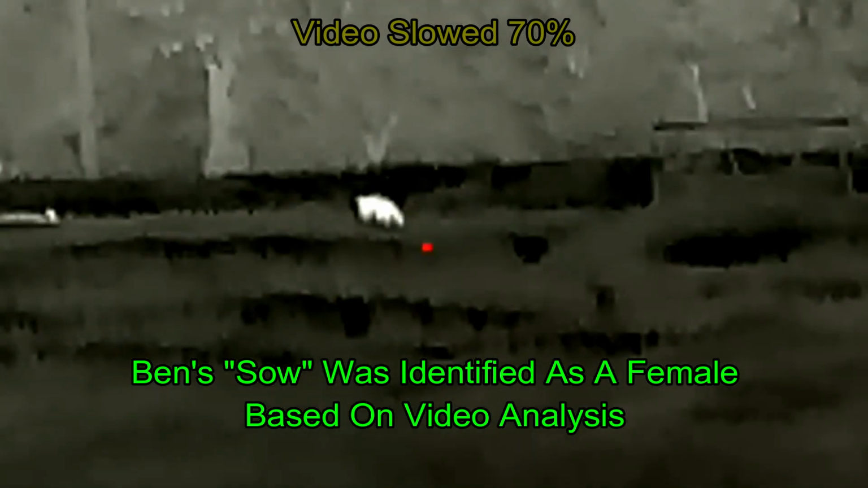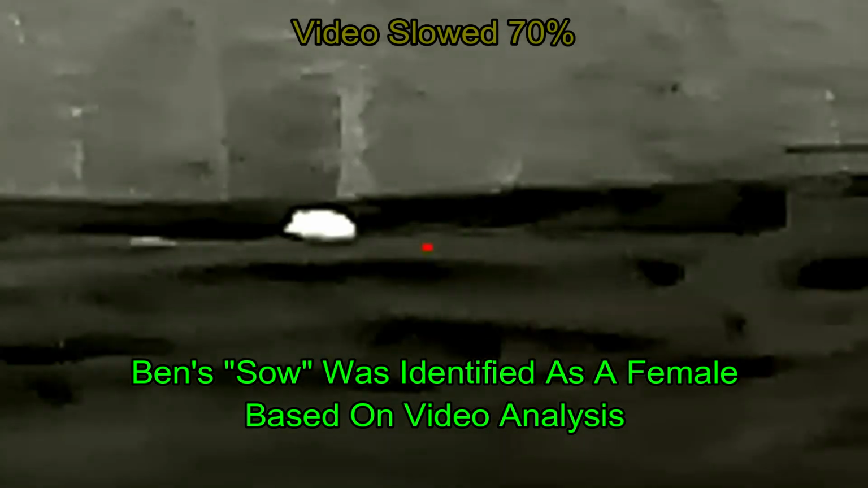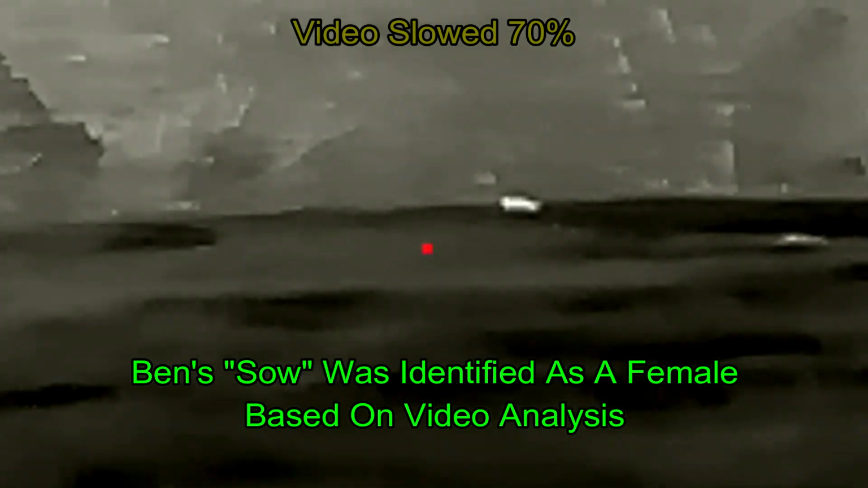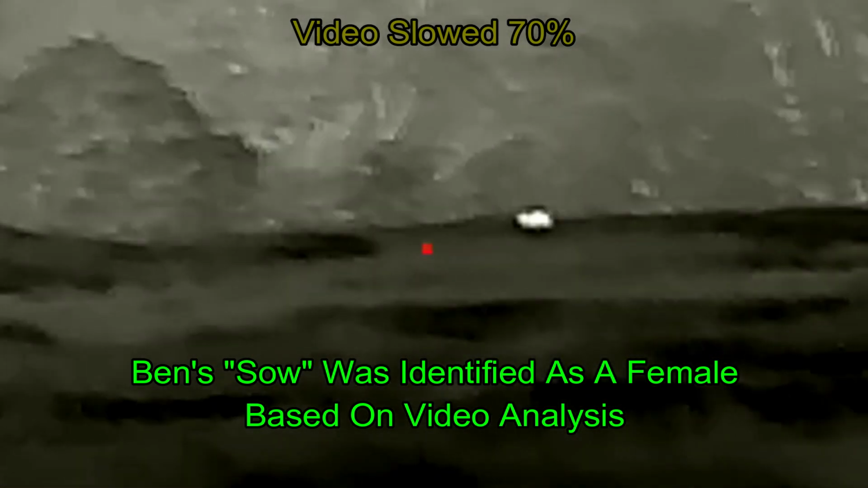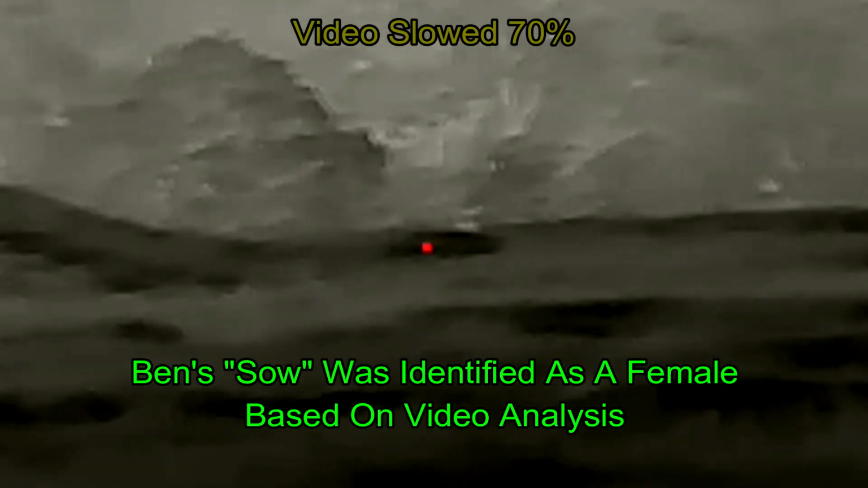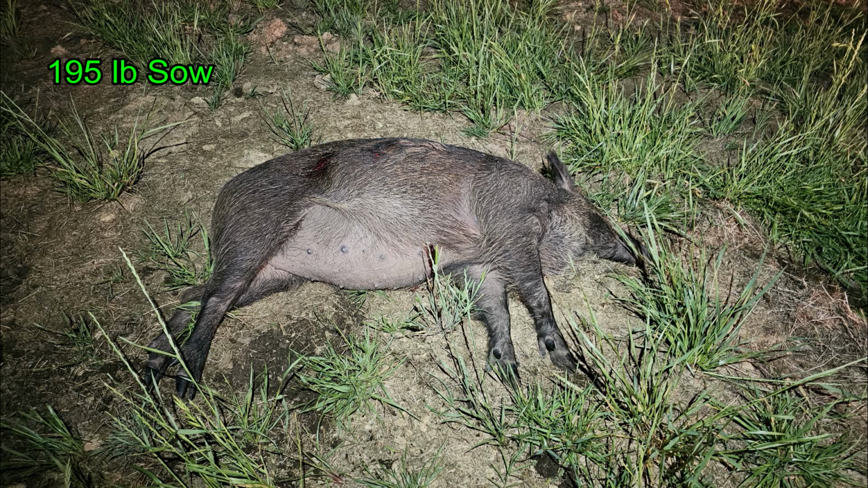This should have been a good shot, and all I can think of is that the bullet probably passed just over the spine without doing any central nervous system damage. And so, with nothing vital there, the hog is free to run, and run it did. Unfortunately, Ben's hog made it off property.